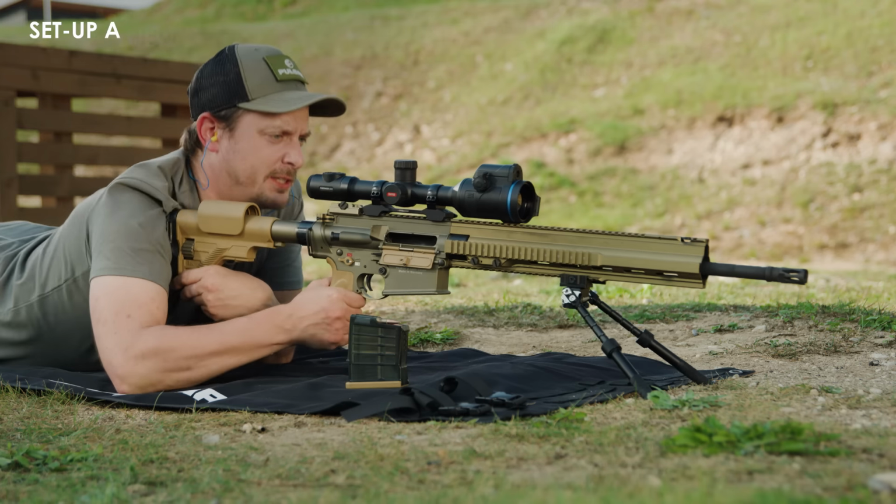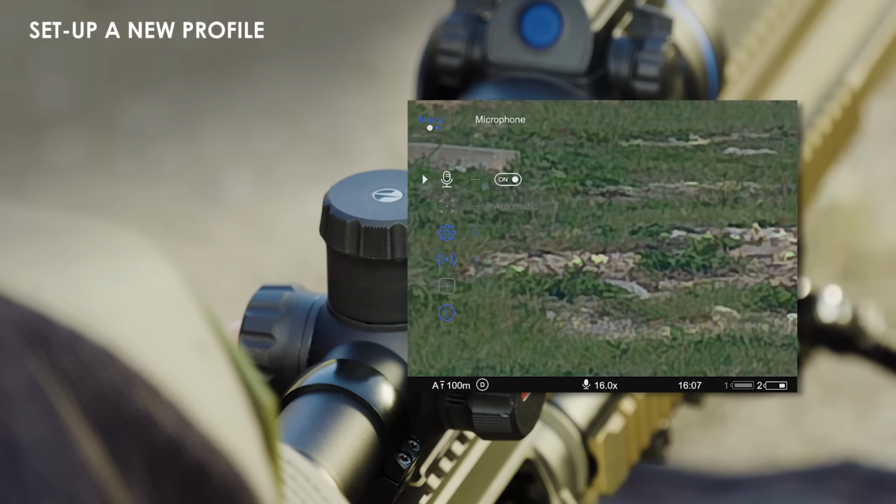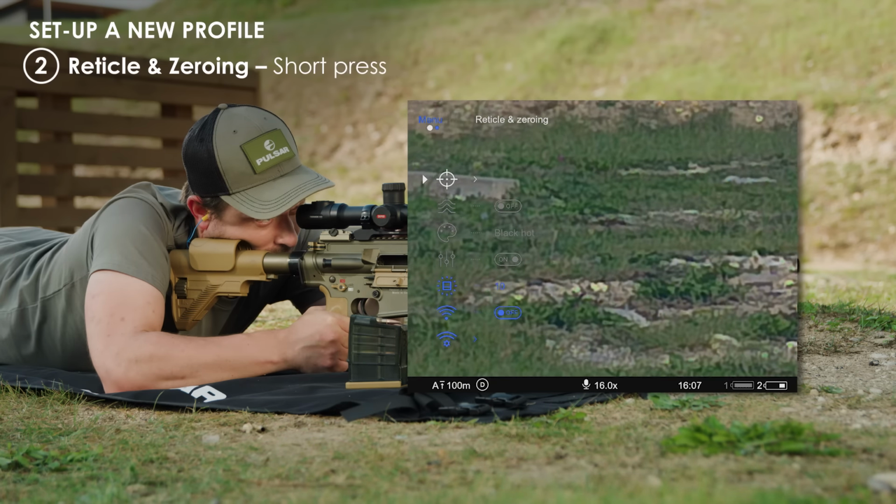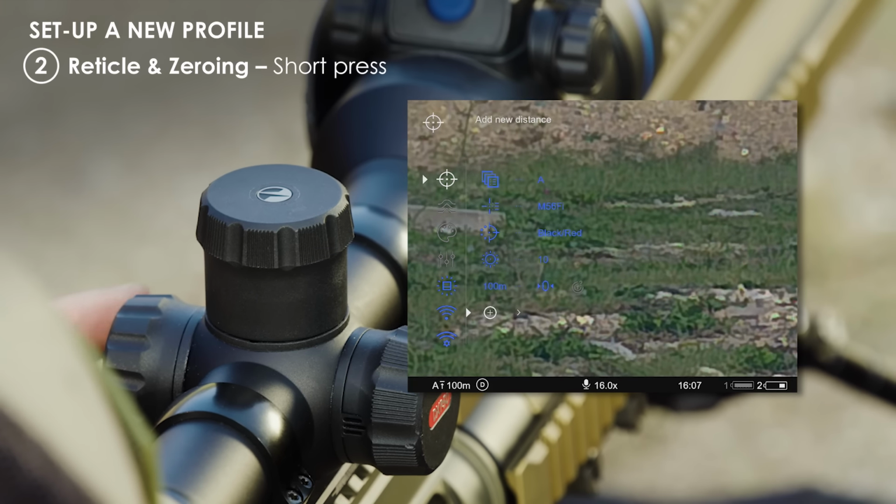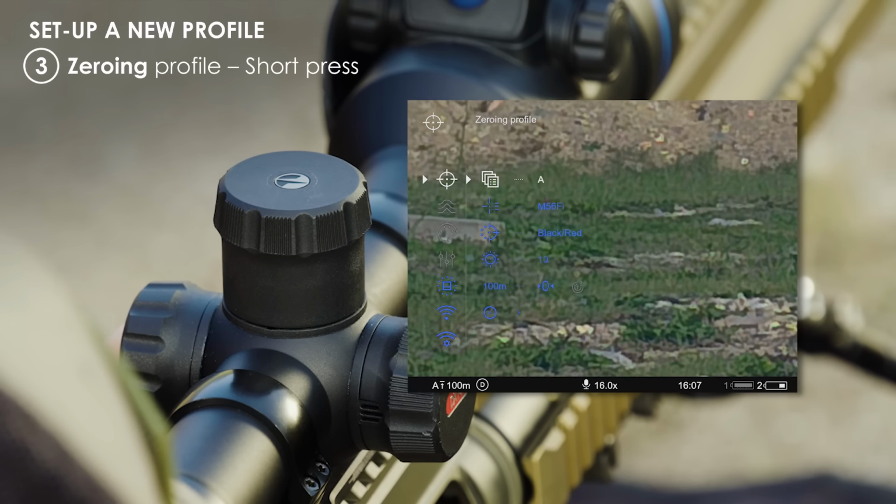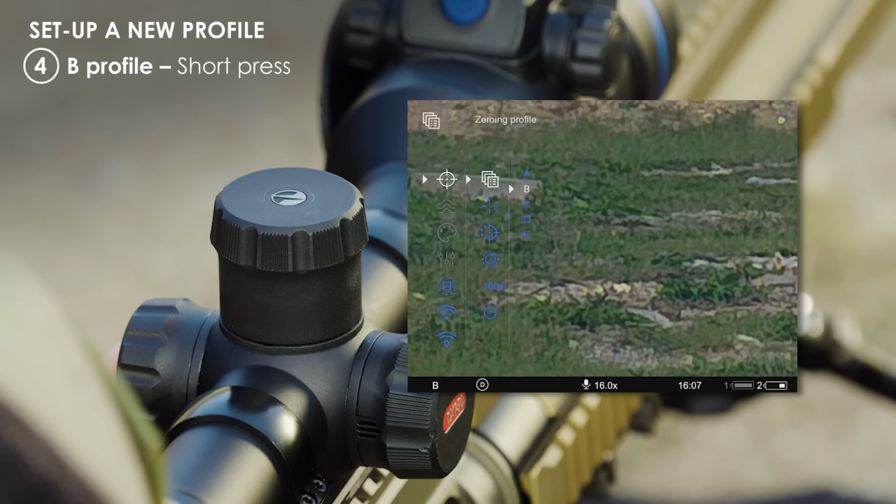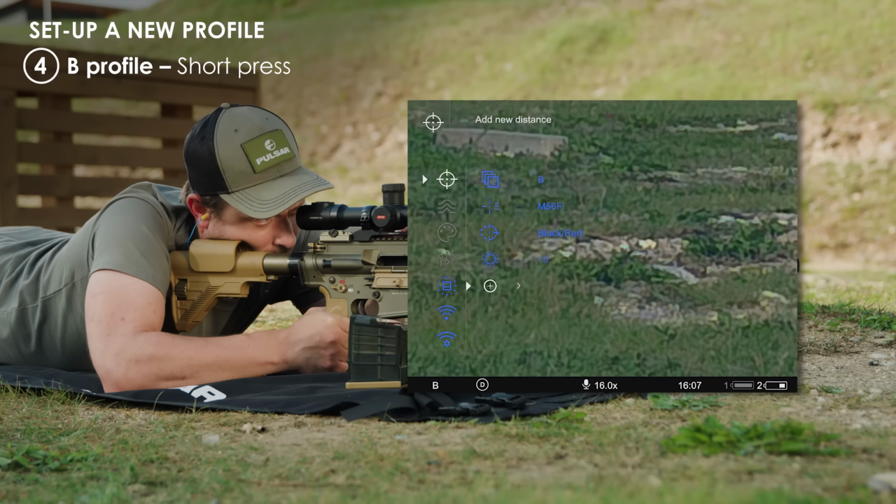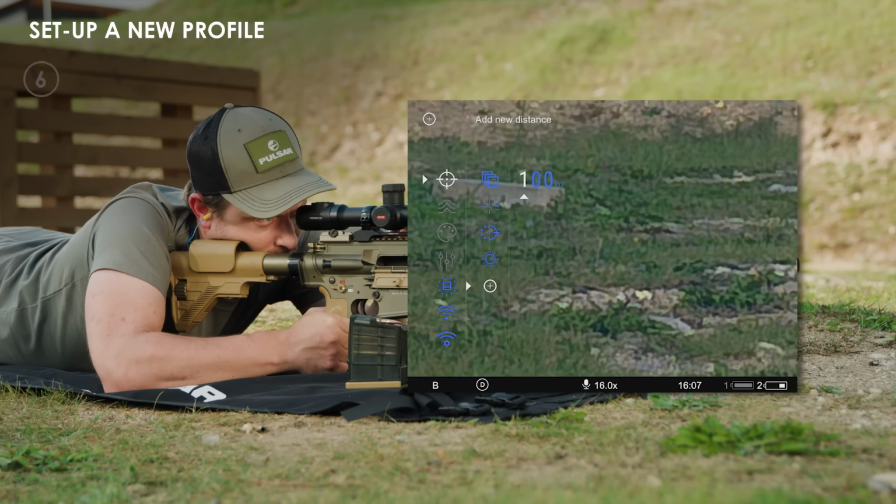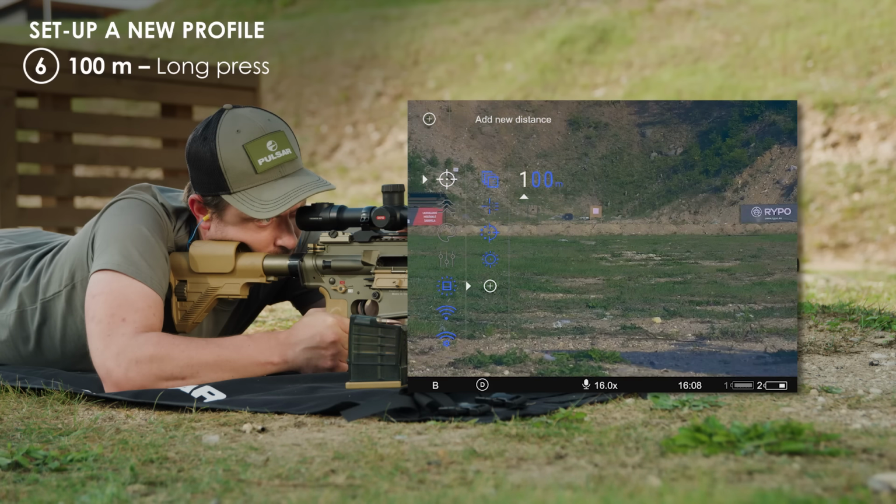To do that, we do a long press of the menu button, and then we select reticle and zeroing by short pressing. As I'm doing a new profile, I'll go up to zeroing profile, enter that with a short press, and go down to B profile, select that with a short press. I go down to the plus widget and short press there. It says 100 meters, which we're at, which is good. Otherwise I would change it. And then a long press to select that.